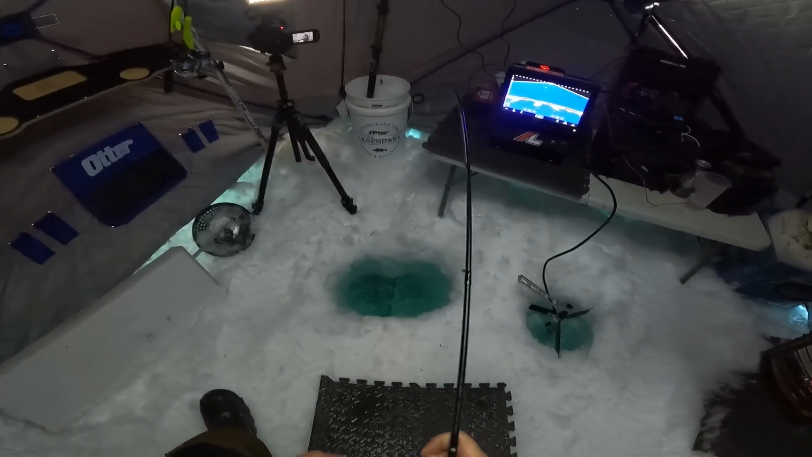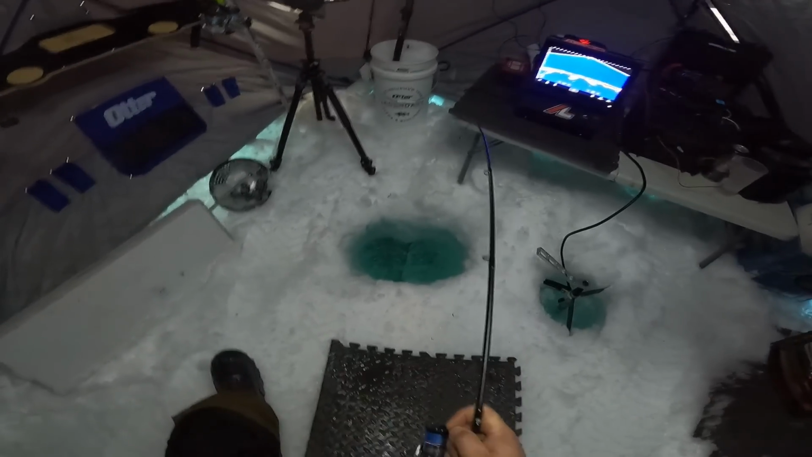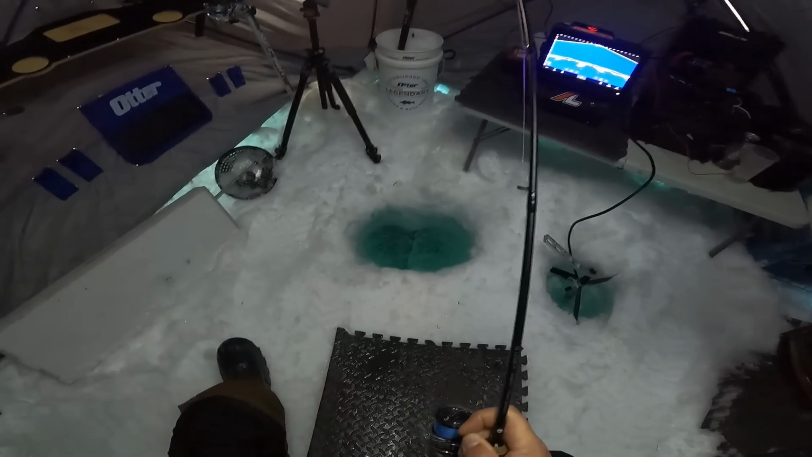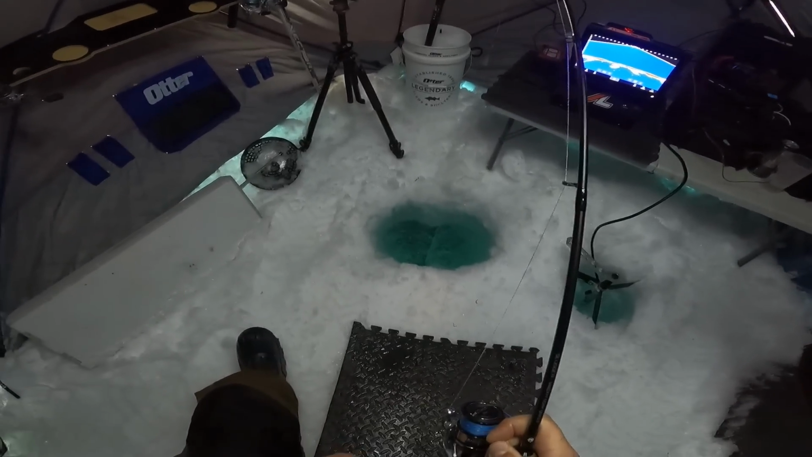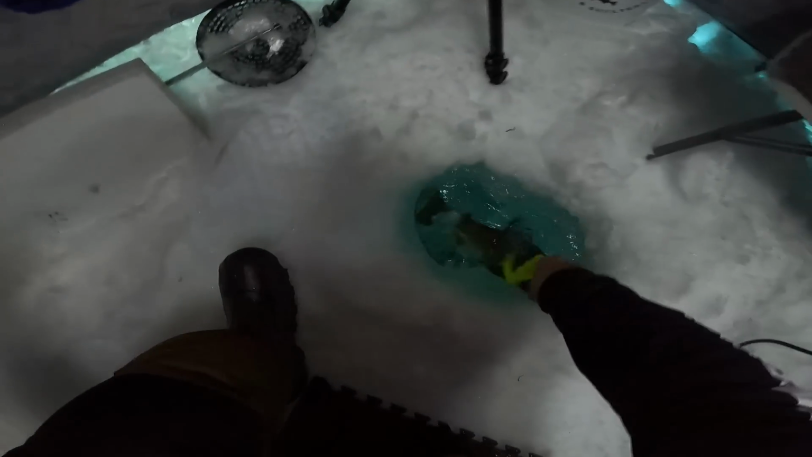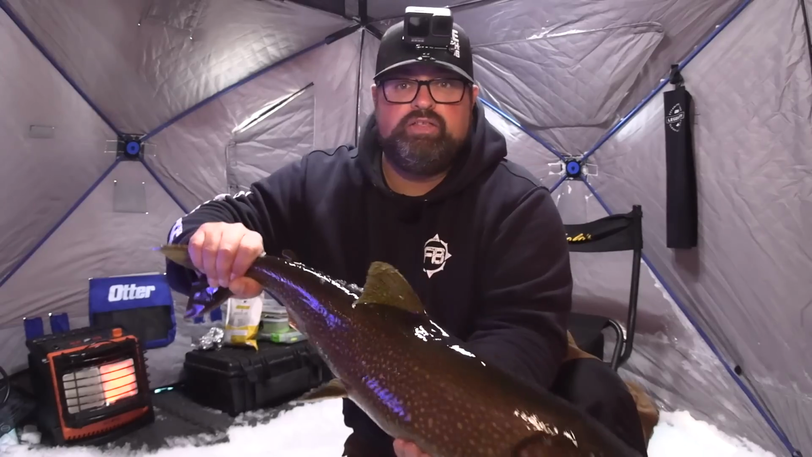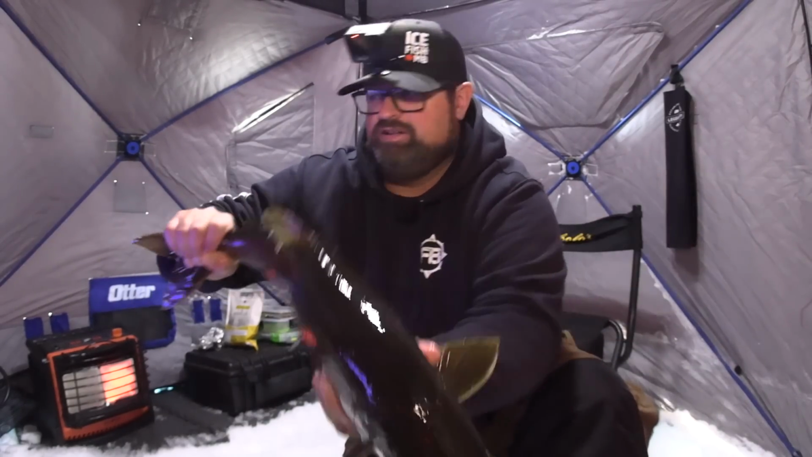They're always different. You never know. Lake trout, you just never know what you're going to get that day. They could be completely on, they could be completely off. Yeah. Let's see, he'll get this guy up the hole. Not a bad fish. Buried that big hook in him, that's for sure. Another dark Laker. Really dark.